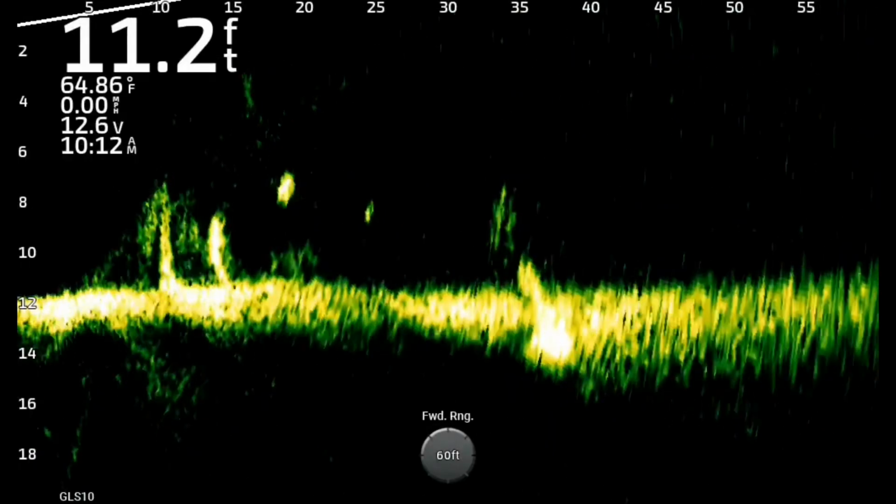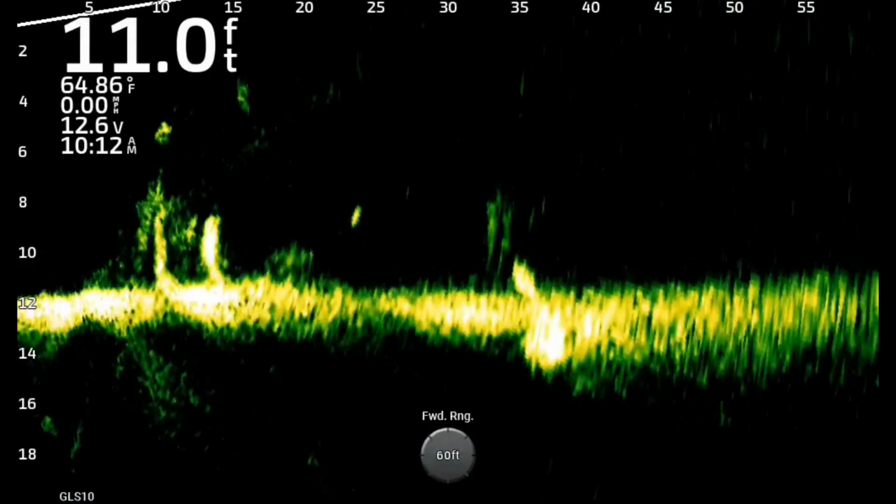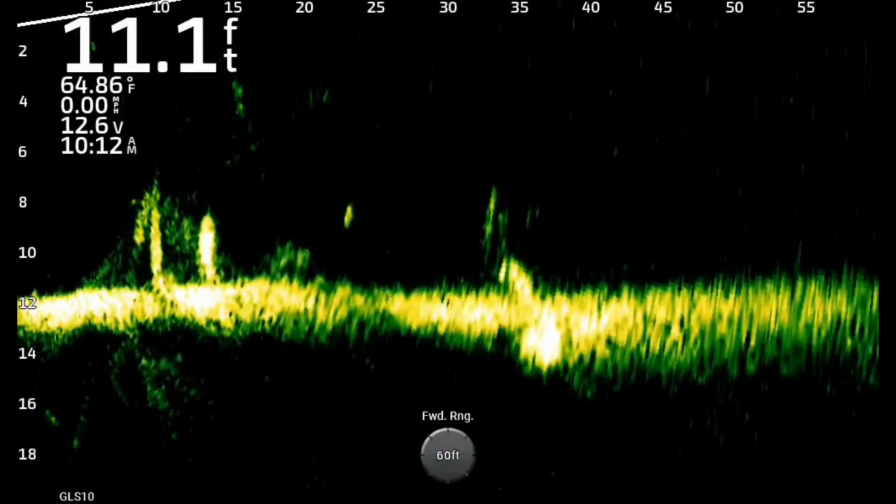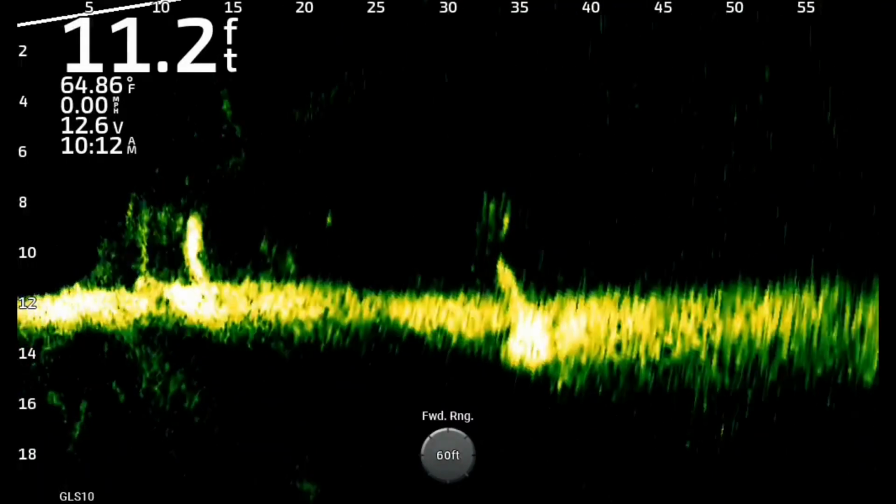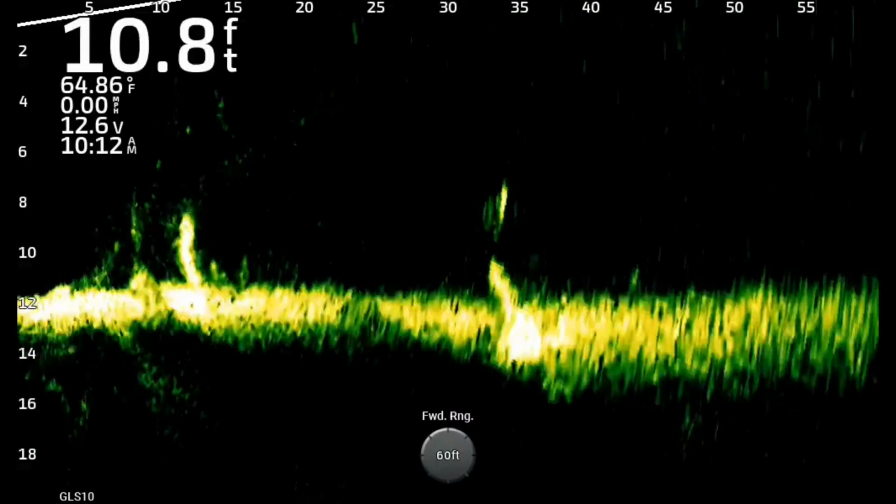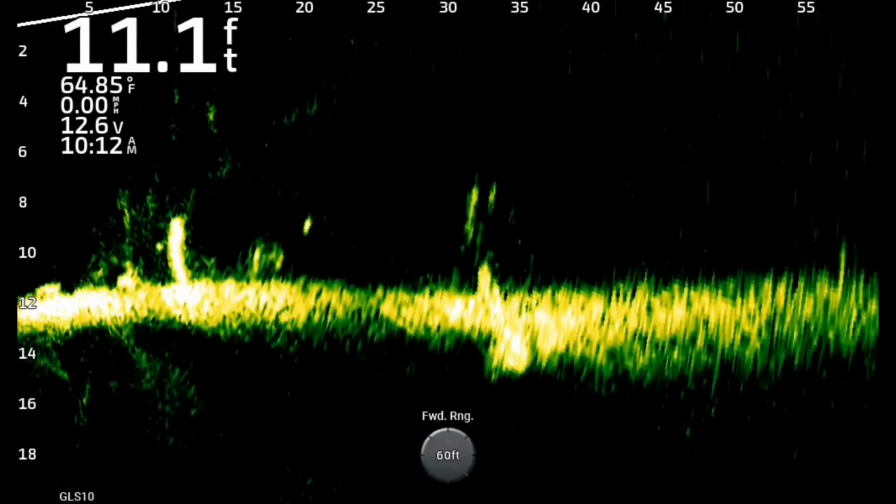There we are, going through the ghost tree zone. Nothing. All the way up. Nothing. I'm reeling it nice and slow. There is no fade in this software. Whatever that coding error was that they were working on, it's been fixed in my opinion.